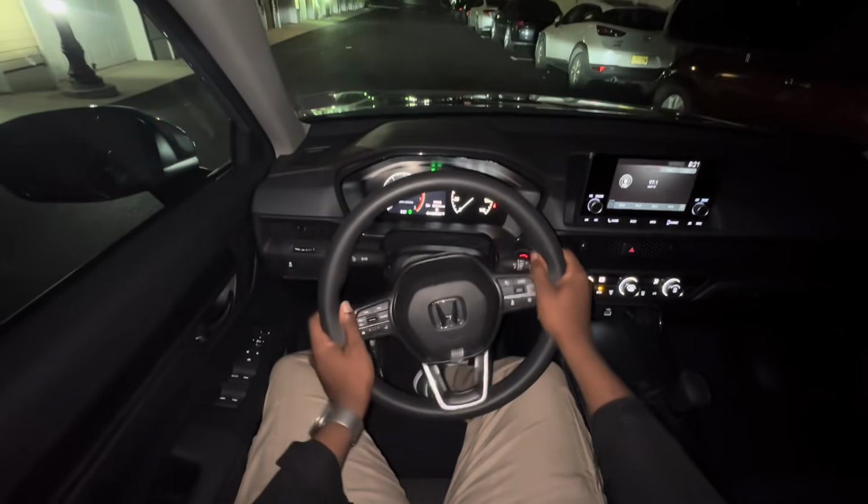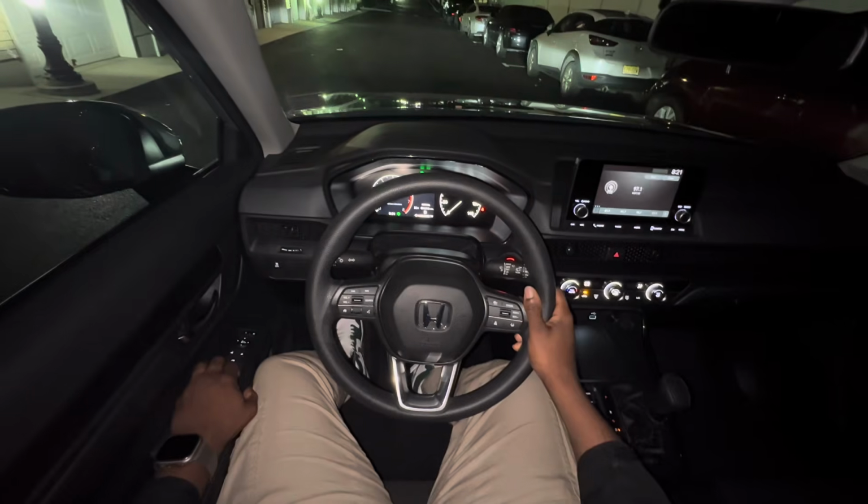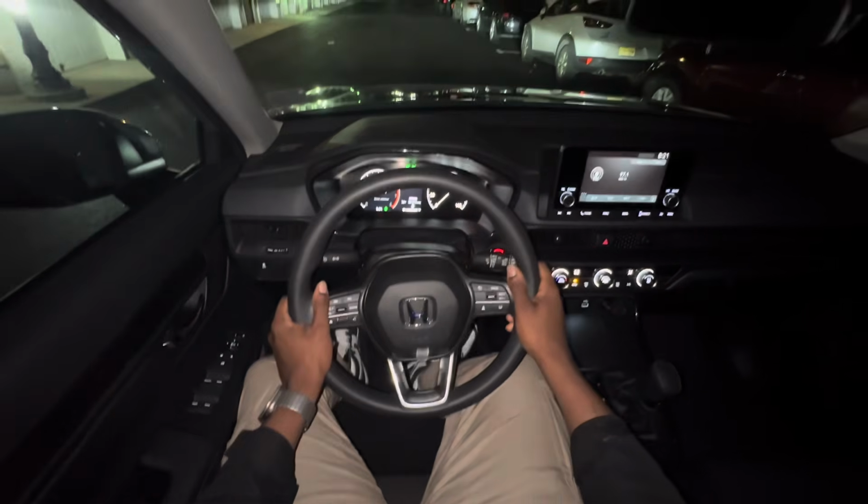Alright guys, we are in the all new 2025 Honda CRV LX edition, and we are going to take this for a night drive. Enjoy the views, guys.